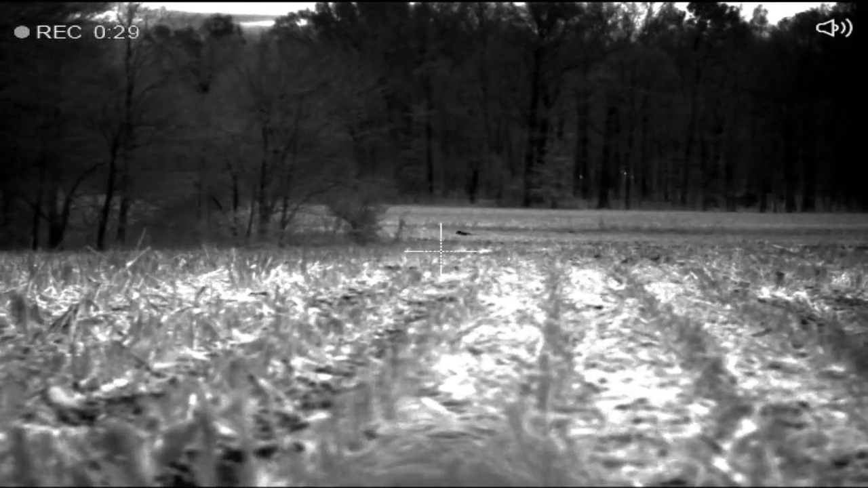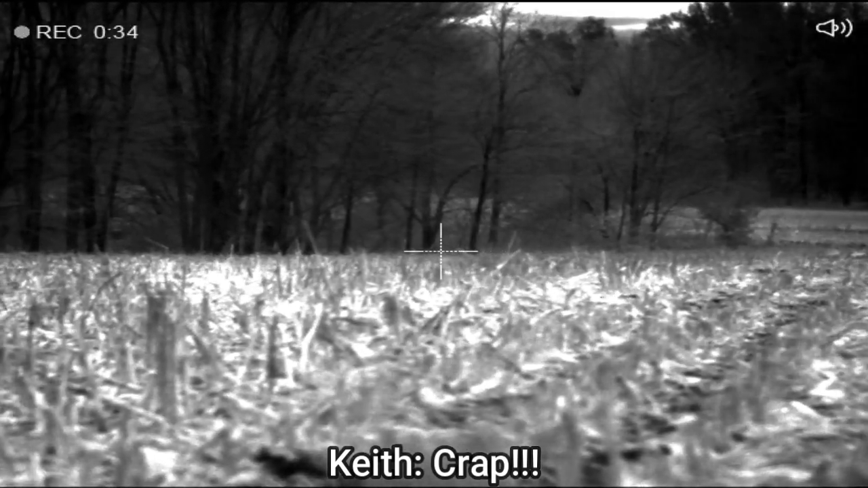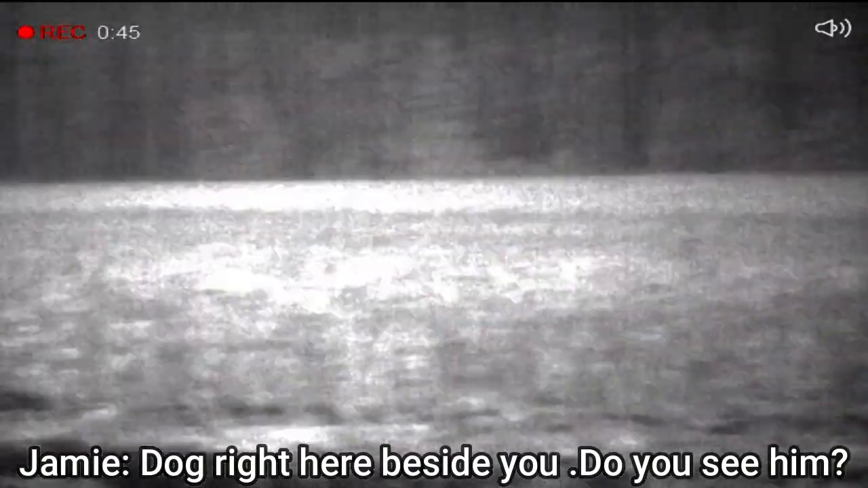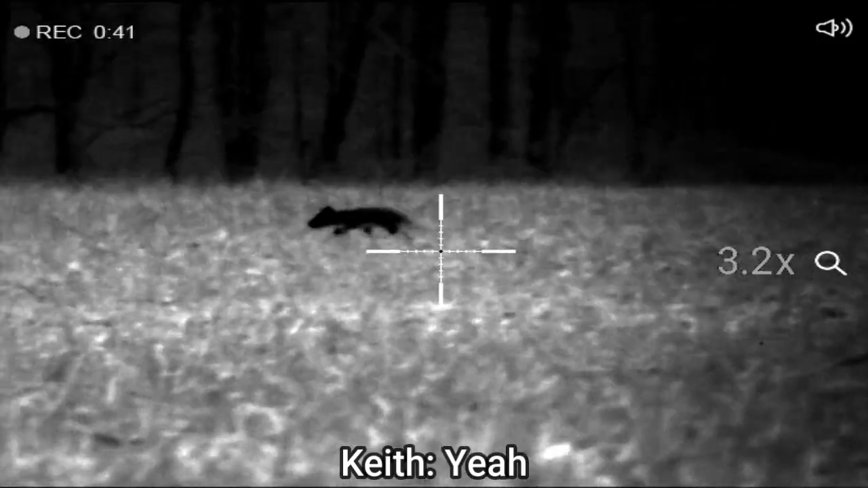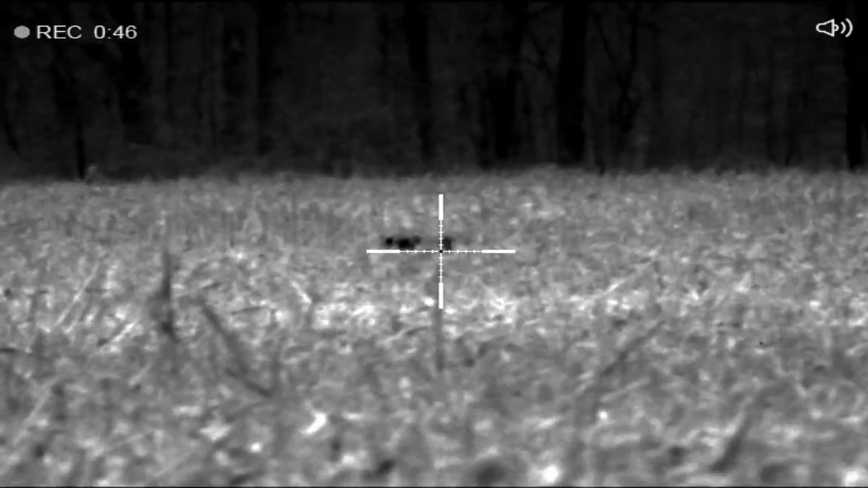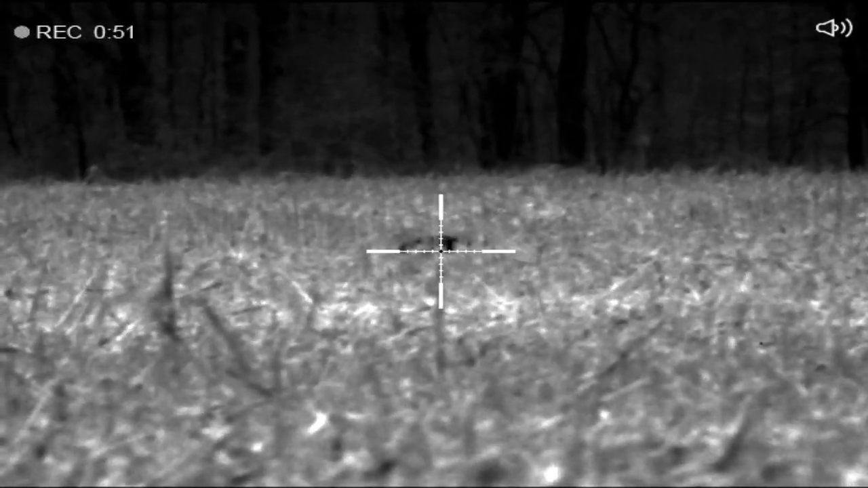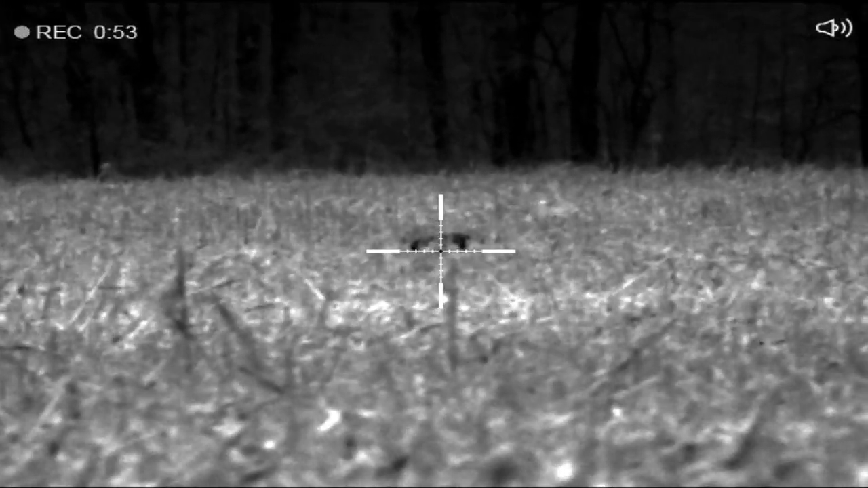Jamie, don't let your guard down in front of us. In the meantime that I've spun around and watching this coyote downwind, I've got Jamie watching directly in front of us because we got a pack answer. I'm going to get a surprise. One slipped on top of me. Jamie's going to let me know, and I'm going to spin and get on this coyote. One down.